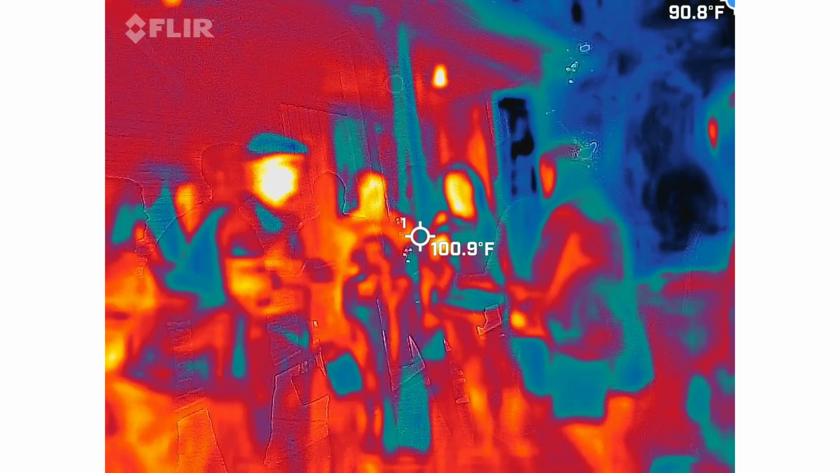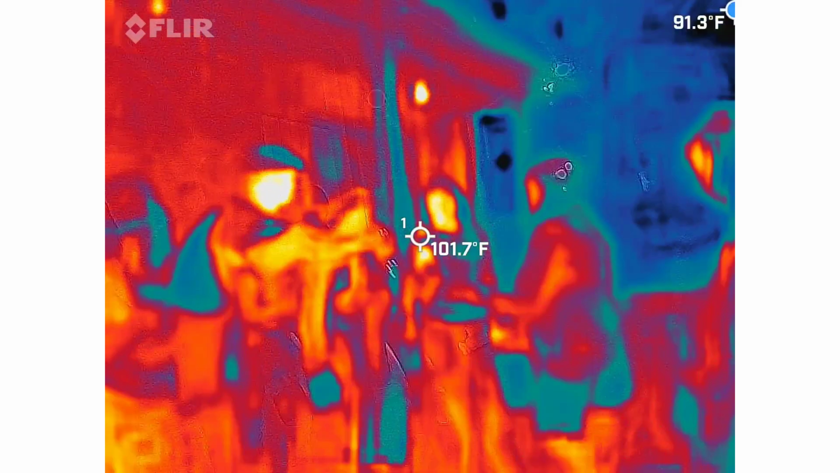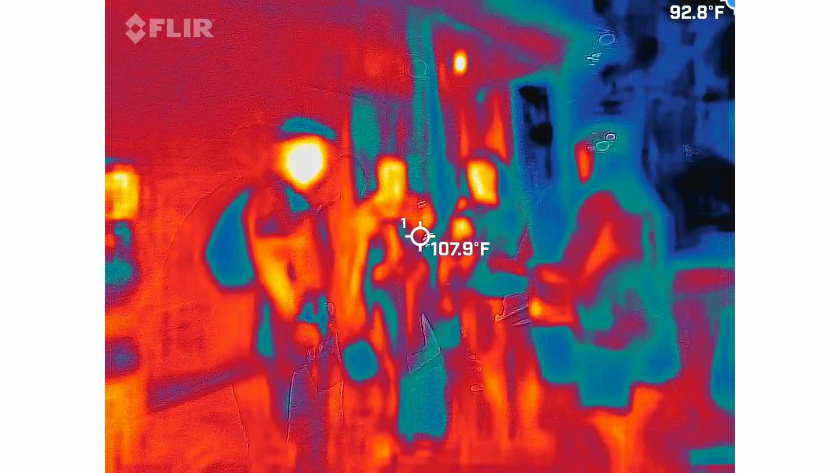Pretty much. And the slower the two of you move together, it's a lot easier to find anomalies in the grid light and in the background IR lighting at the same time. So the slower the better.